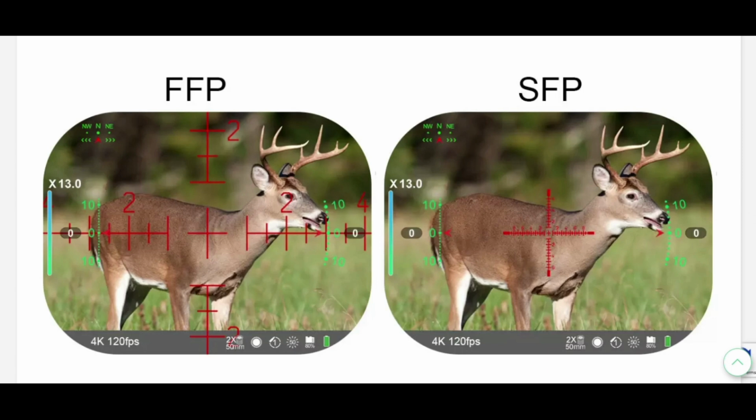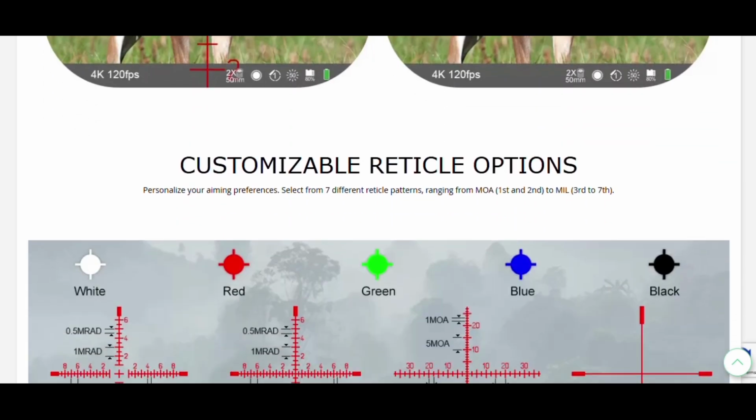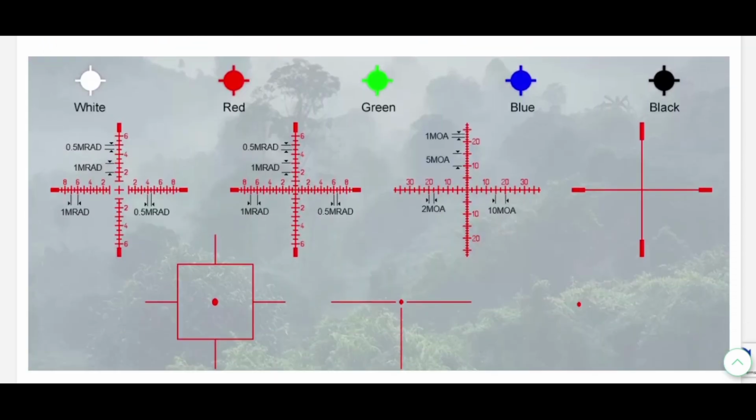That is going to be pretty well irrelevant if you're using one of the reticles that does not have MOA adjustments on it, or MRAD. So now let's get to that. So there are 7 different reticle options, and 5 different color options for those reticles. So when you find the reticle that you want to use, you can pick which color you want the reticle to be. So that's really nice.